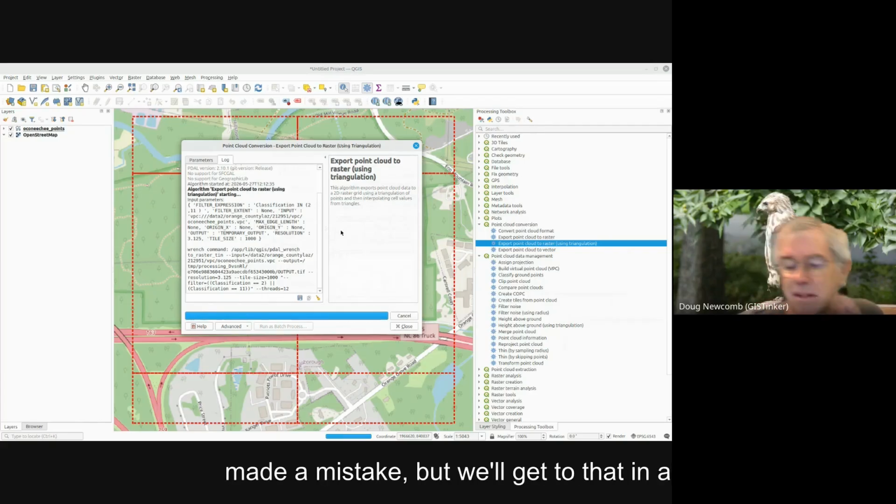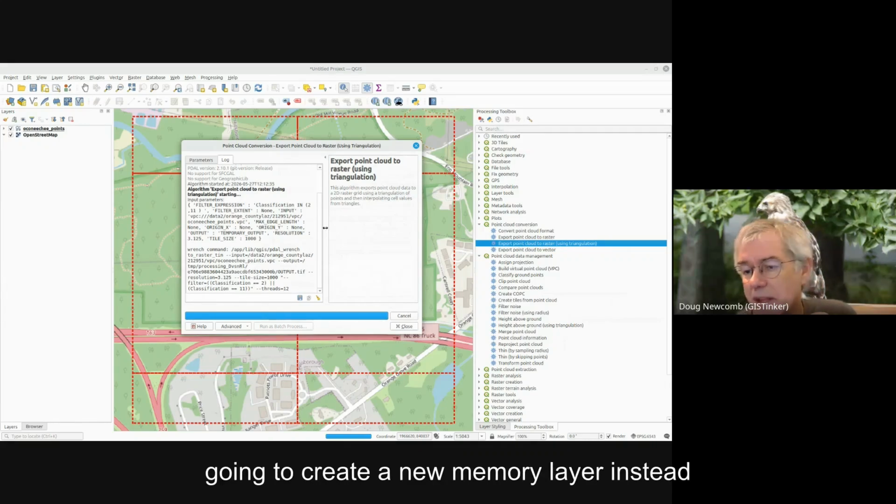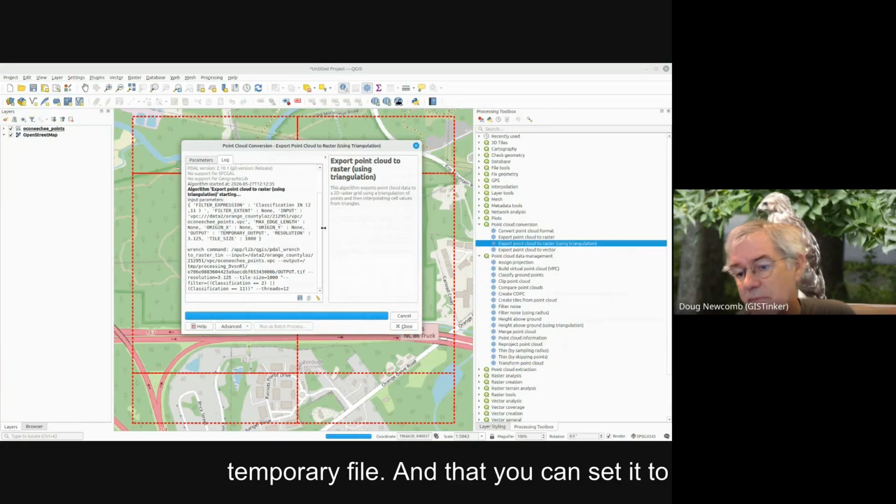And I made a mistake, but we'll get to that in a second. The mistake I made is that it's going to create an in-memory layer instead of going out to a GeoTIFF, which is only a temporary file.